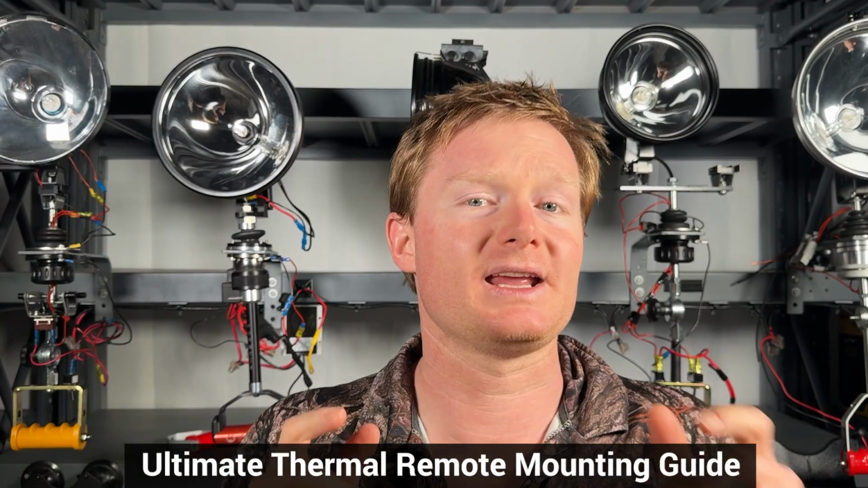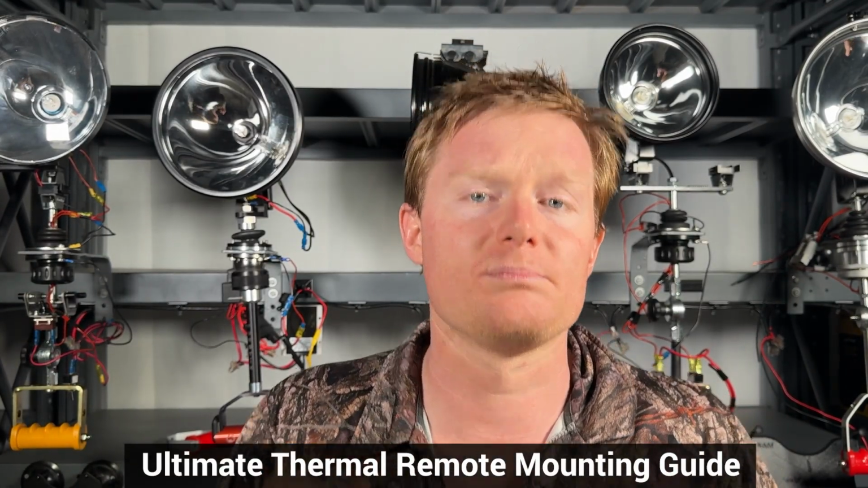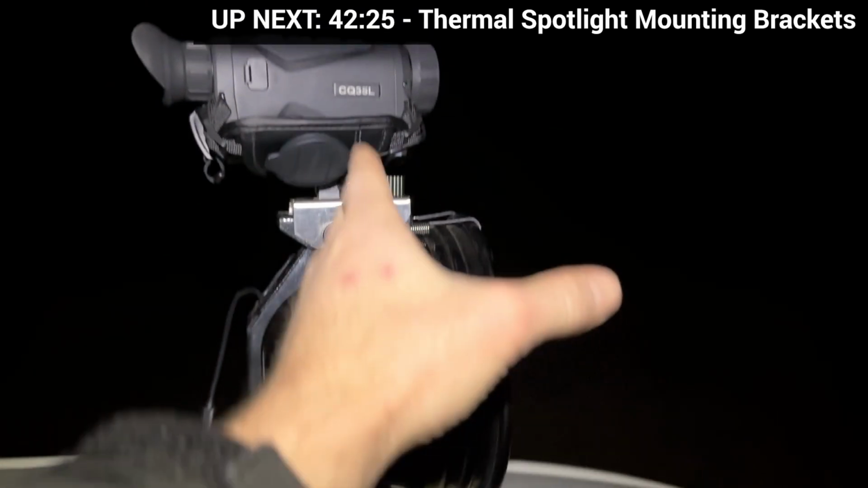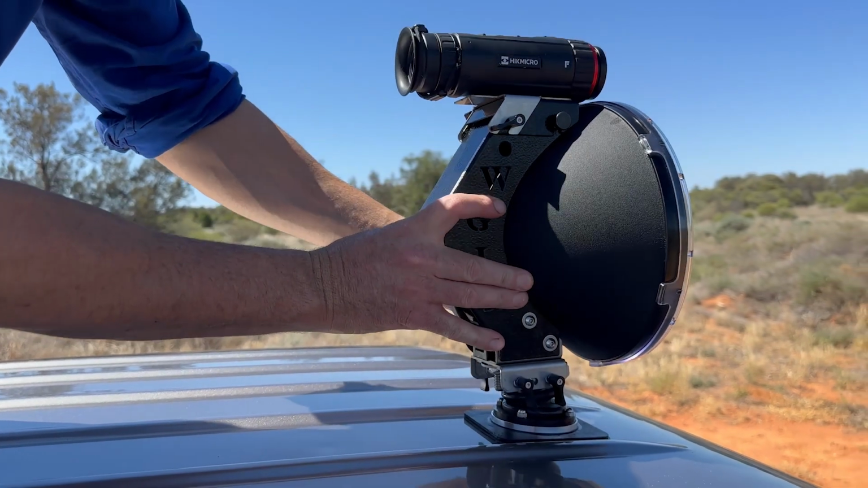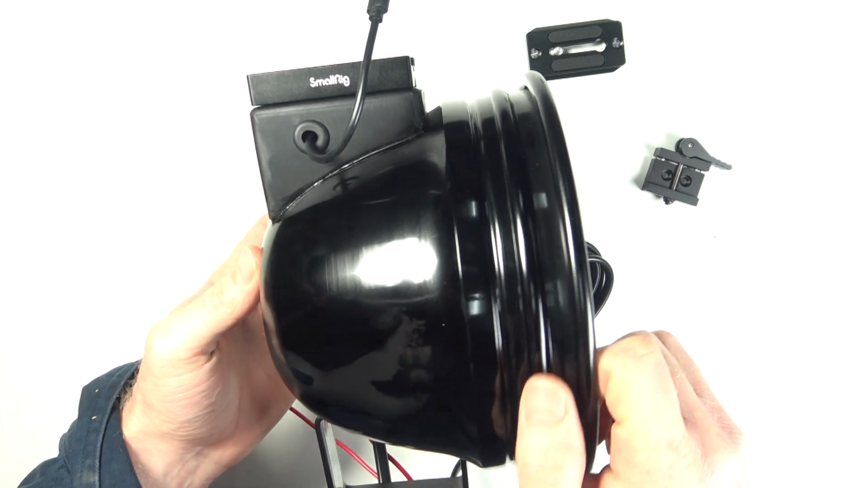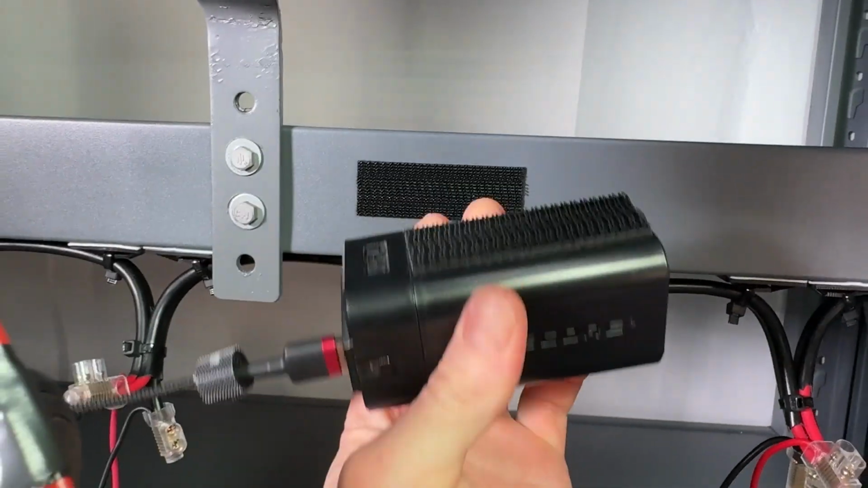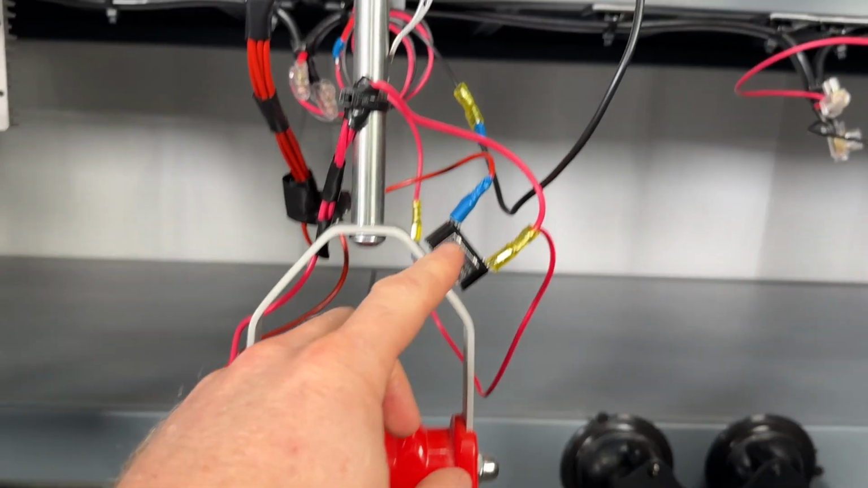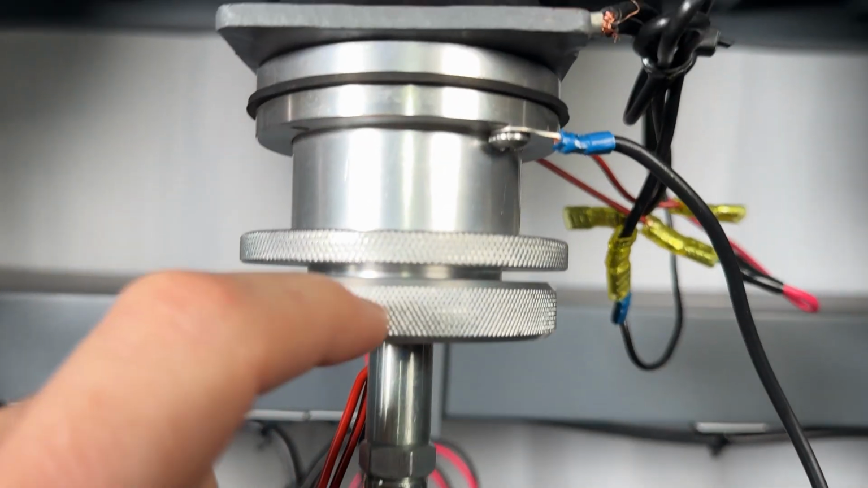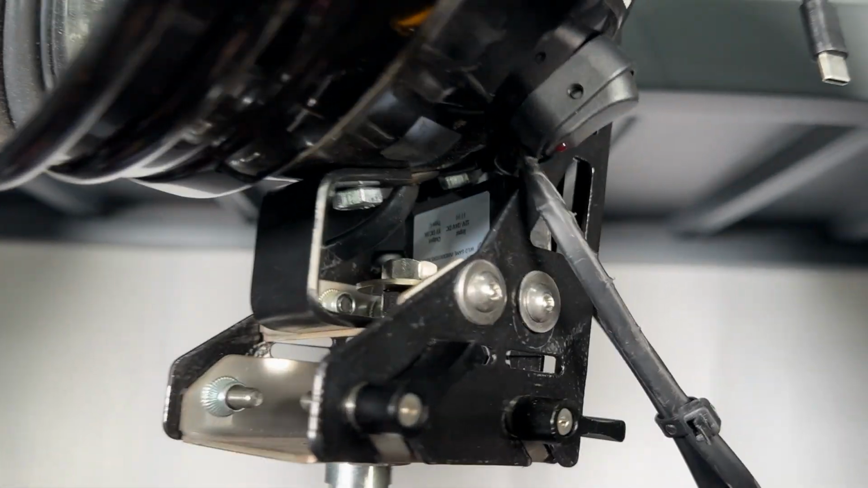Coming up, we take an in-depth look at absolutely everything you can possibly know about remote mounting your thermal. So grab a cold one, kick back and enjoy. We cover all the mounts and brackets on the market for quickly attaching and detaching your thermal from your spotlight or directly to your handle. We go over all the different powering options, including how to wire up 2 switches on your handle so you can turn your light on and off while still powering your thermal.